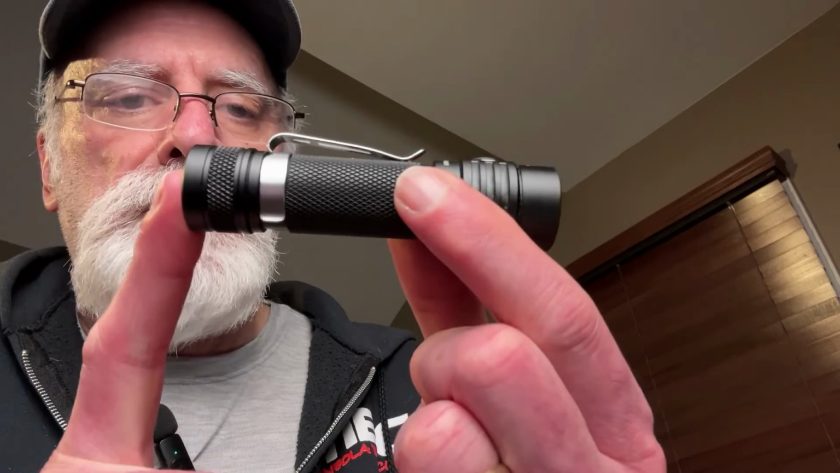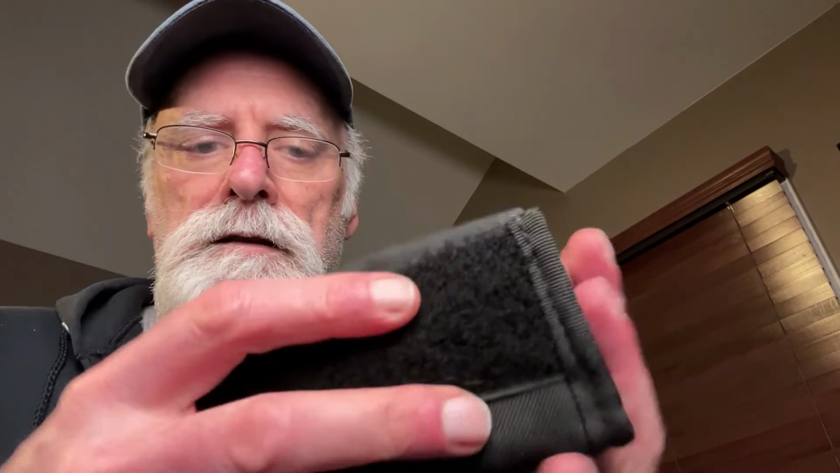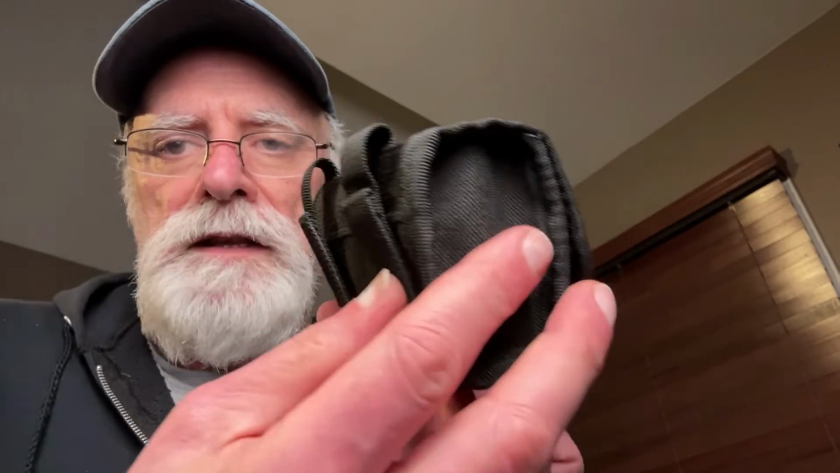The size is really what gets me here. It's perfectly sized for the way this rack is set up. So I can just drop right in here, close it up, and you're off and running. You can just stick this on your belt if you want to, throw it in the backpack, whatever you want to do with it. It's a nice little package. Nice little flashlight. Wurkkos makes it.